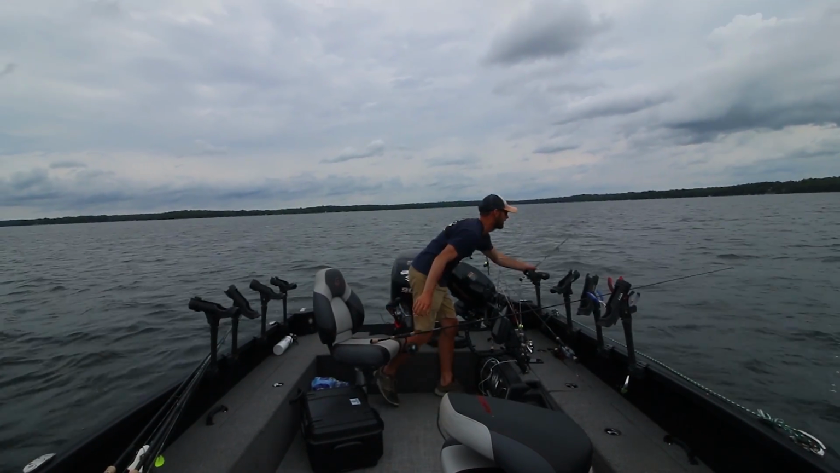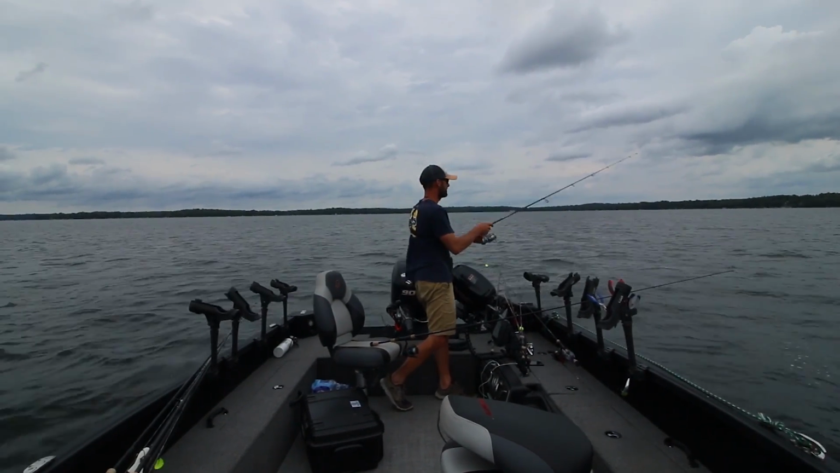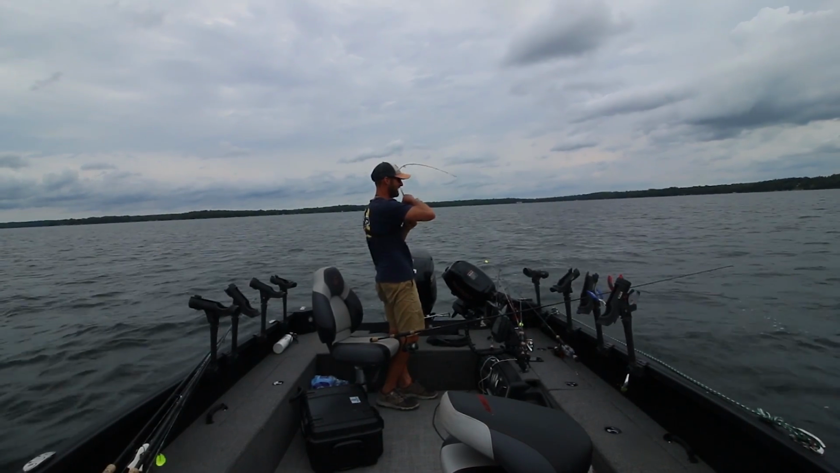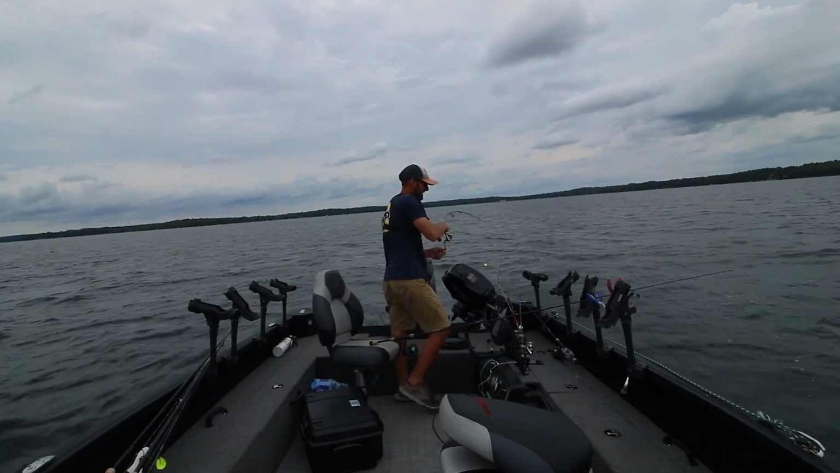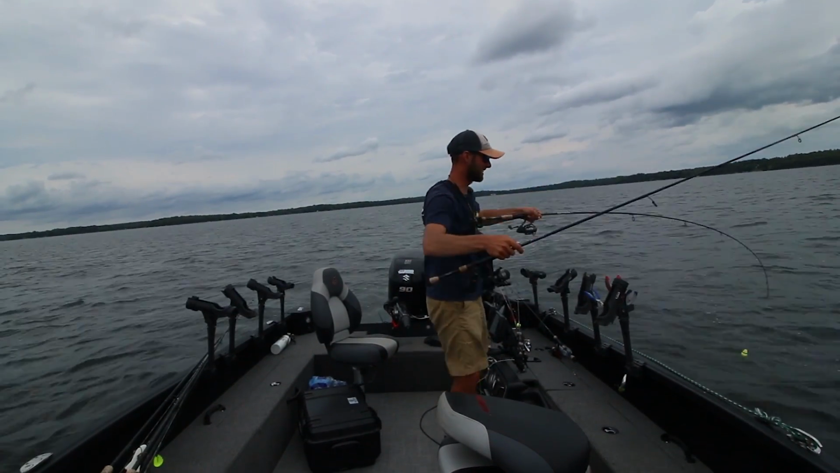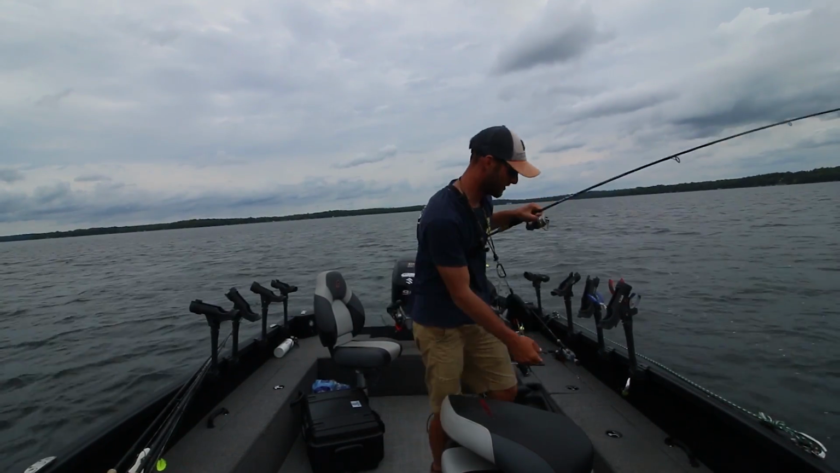All right, there it goes. Bobber down. Got a bunch of slack out. And fish on. Oh, it's just so cool watching them like that. And it's the right one. Oh man, you guys saw it there? I am all tangled up, but that's pretty much the norm.